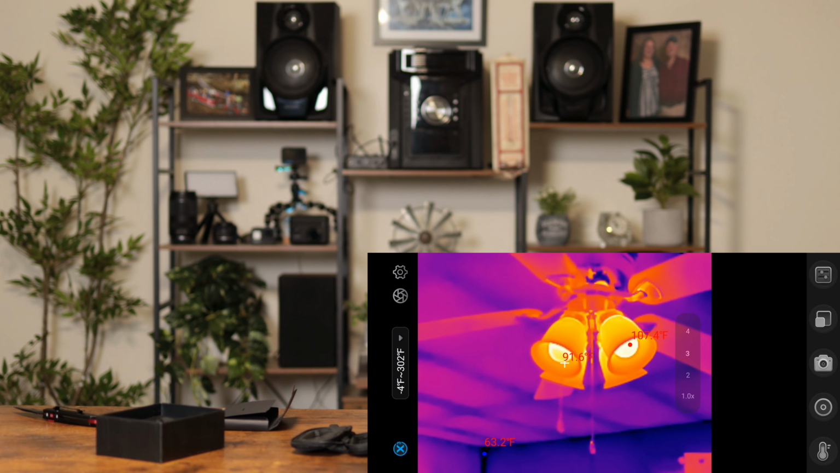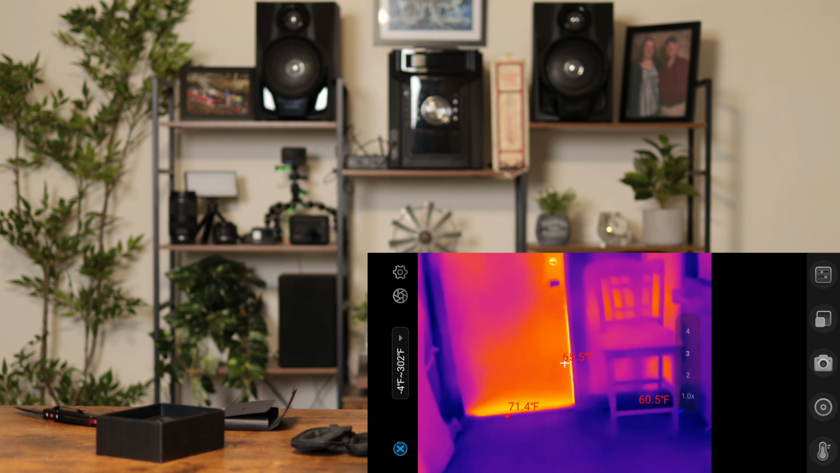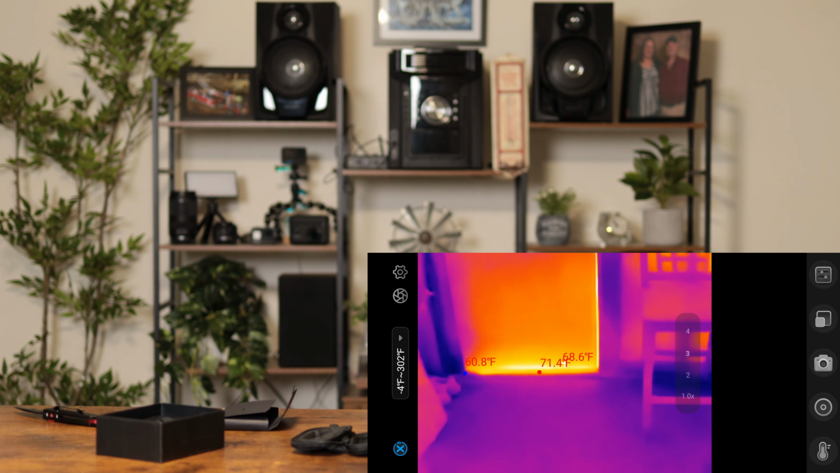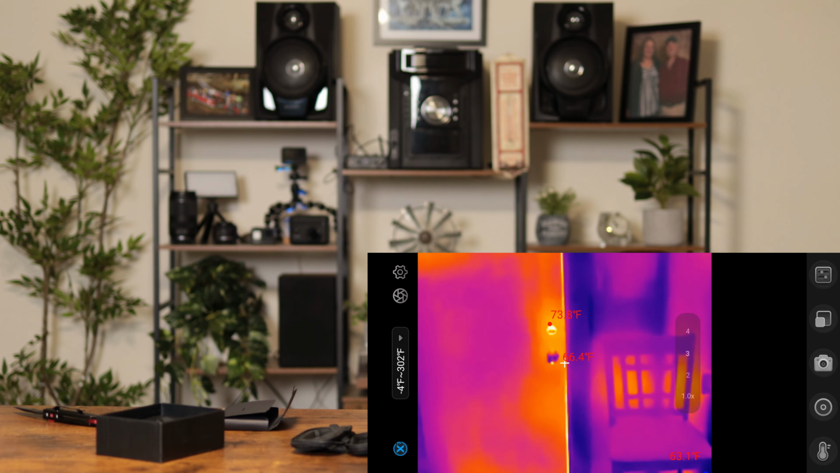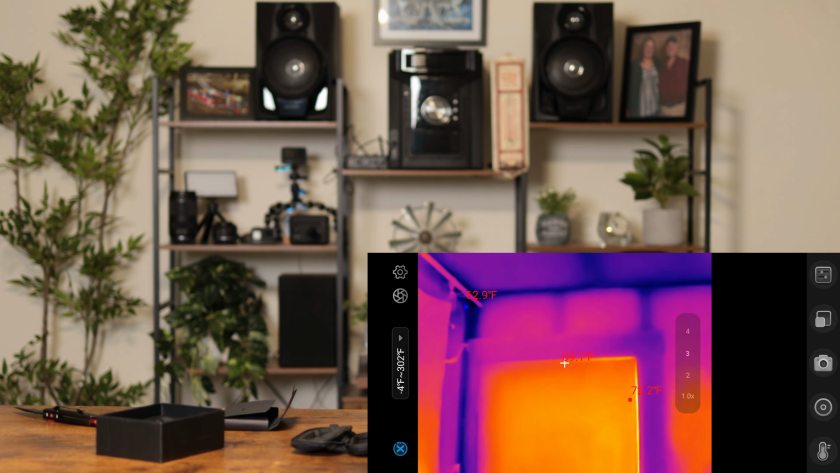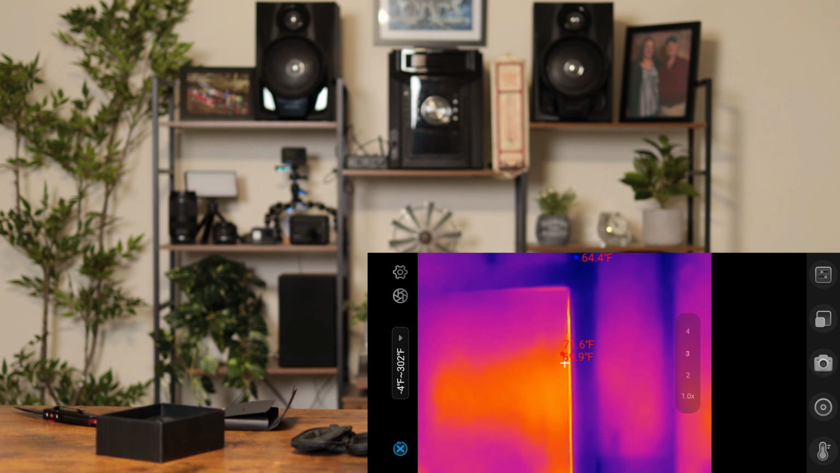That's pretty cool. Let's go check around the back door. Oh, we can see some different readings here, can't we? Look at that. Now this will go from 3 inches up to 33 feet, if you had something far off that you wanted to get thermal readings on. There you go.